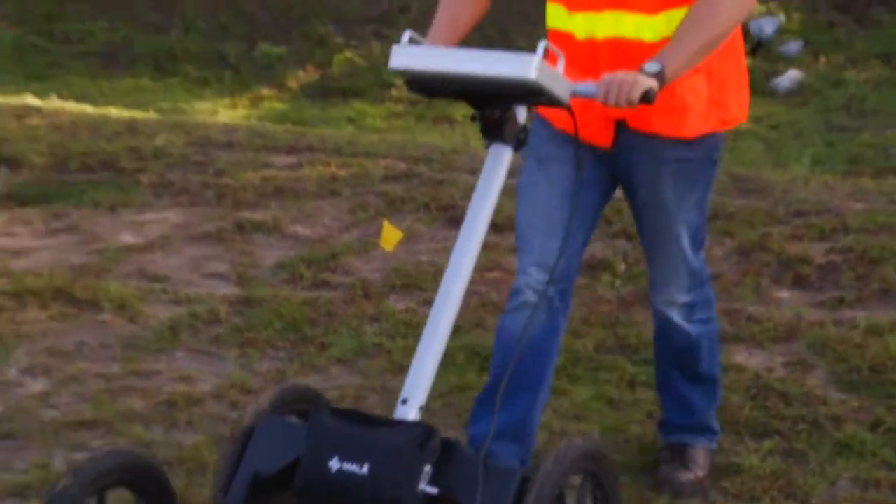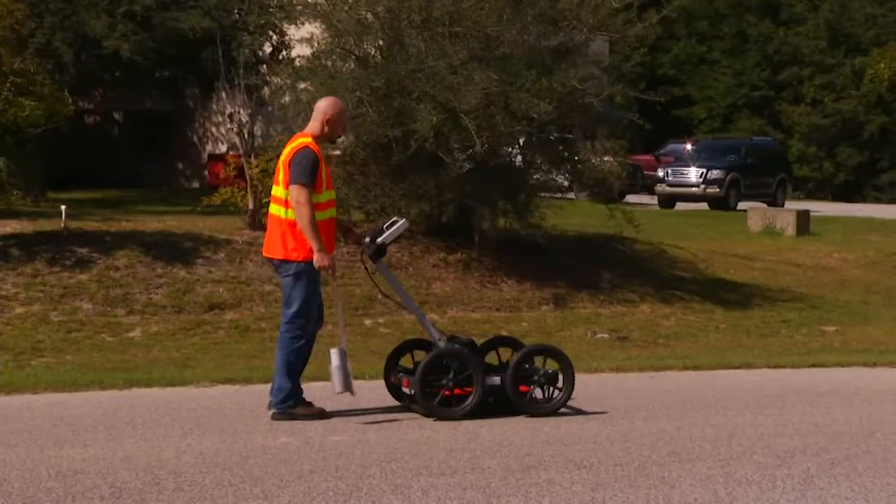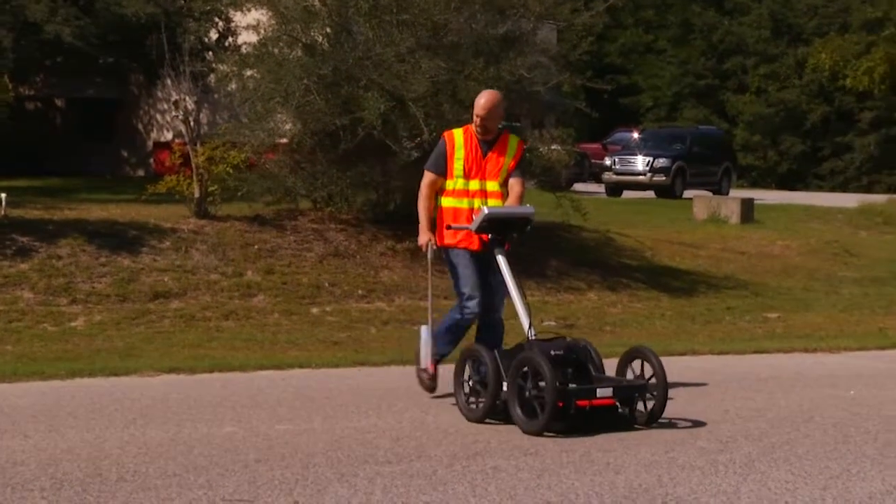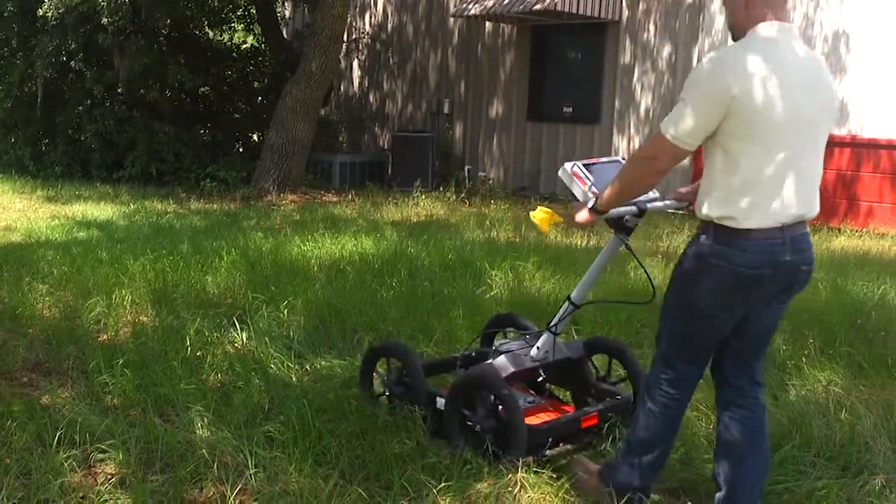Your Easy Locator HDR can be used over grass, bare soil, asphalt, or concrete. If ground clearance is a problem and you have a lot of forward resistance, raise the antenna to the highest setting. It is okay if the antenna makes contact with the ground.